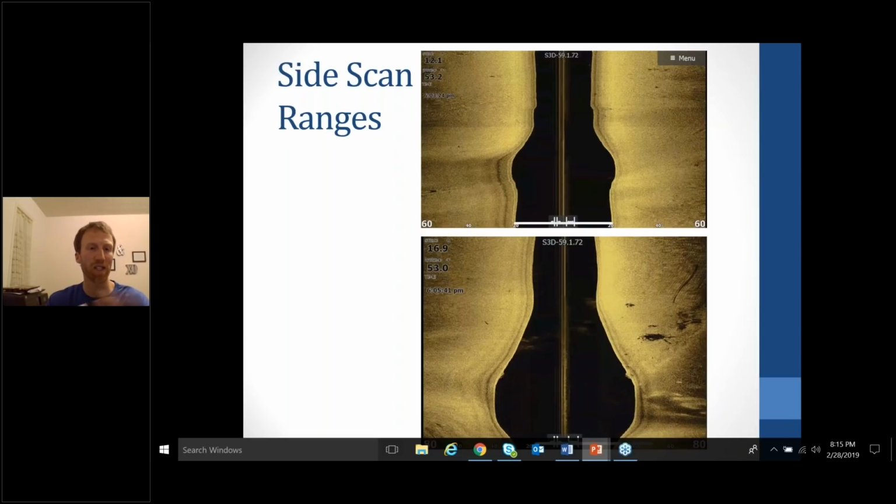As you can see, the top image there, that's 12 foot deep, so I'm going to have it on 60. And then if I'm 15 to 20 feet deep, then I bump it out to 80 feet on each side. And if I'm deeper than 20 feet, then I'll take it out to 100.